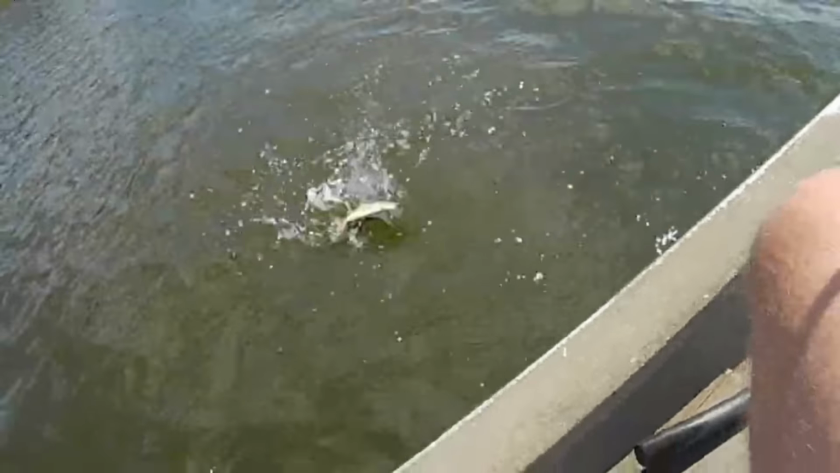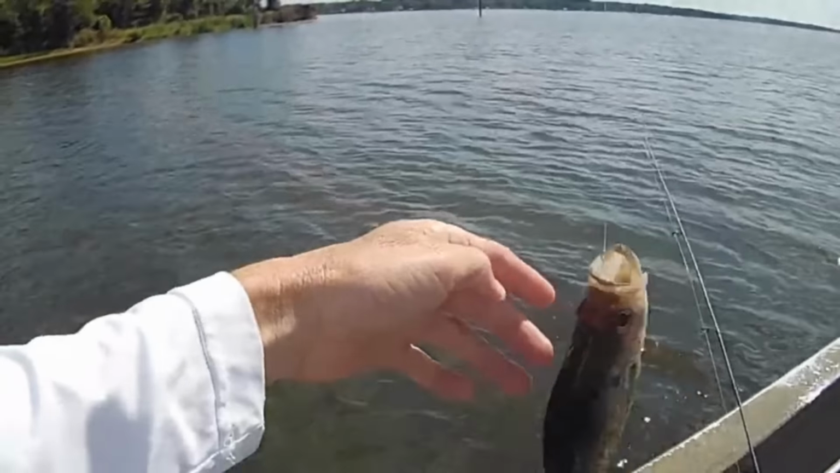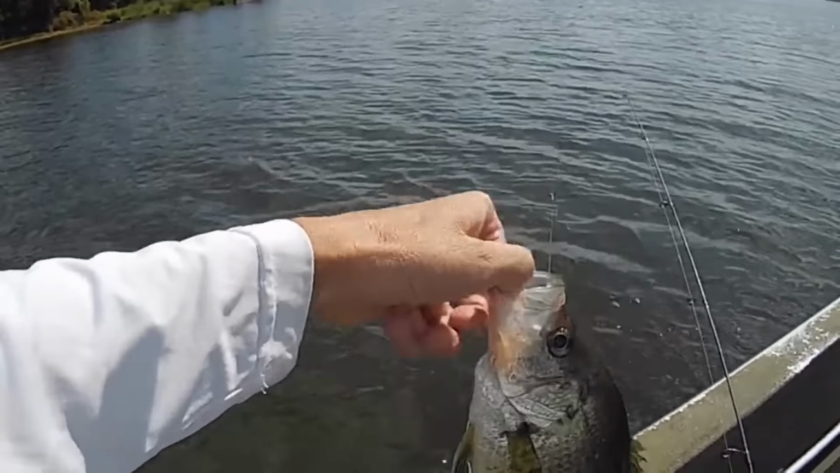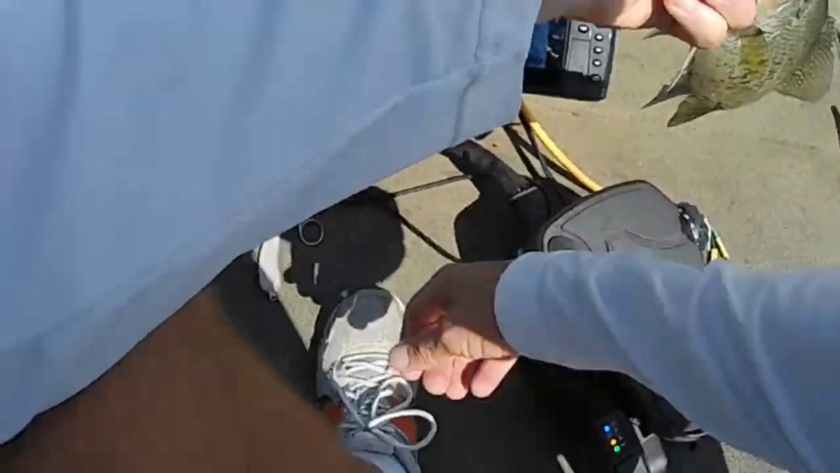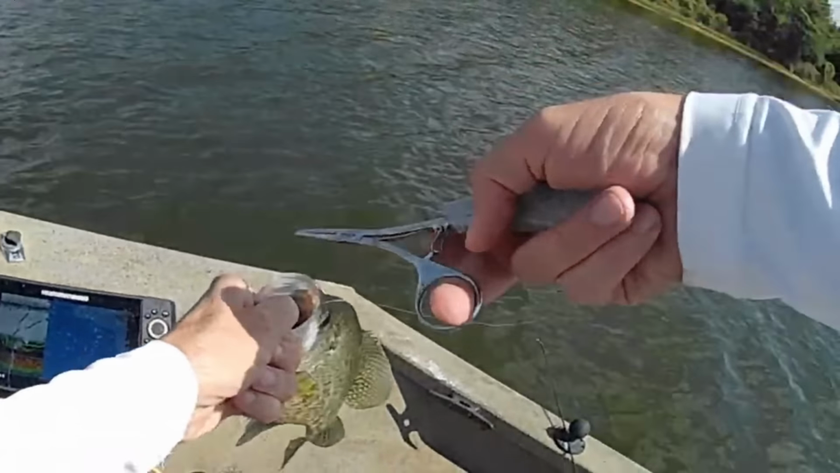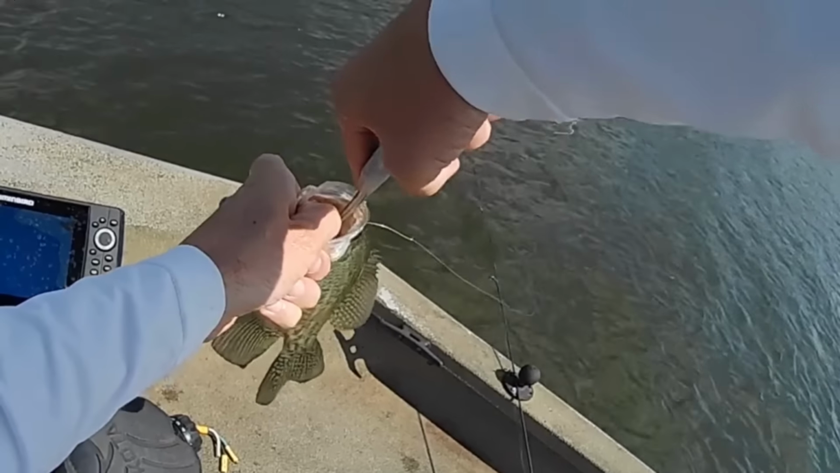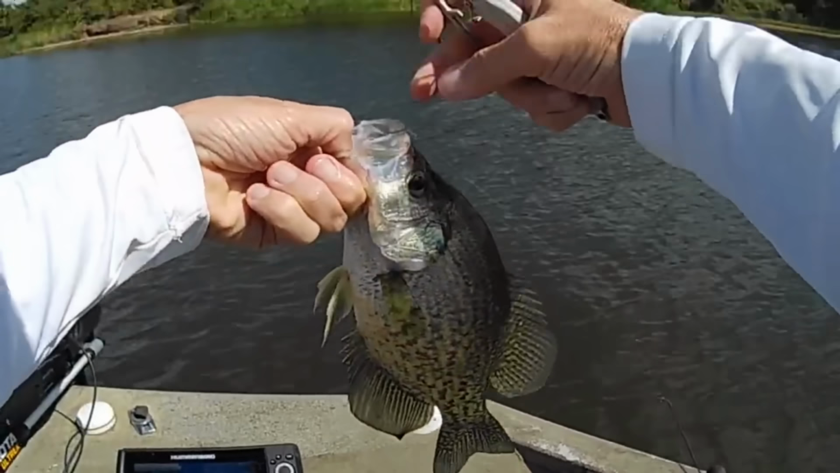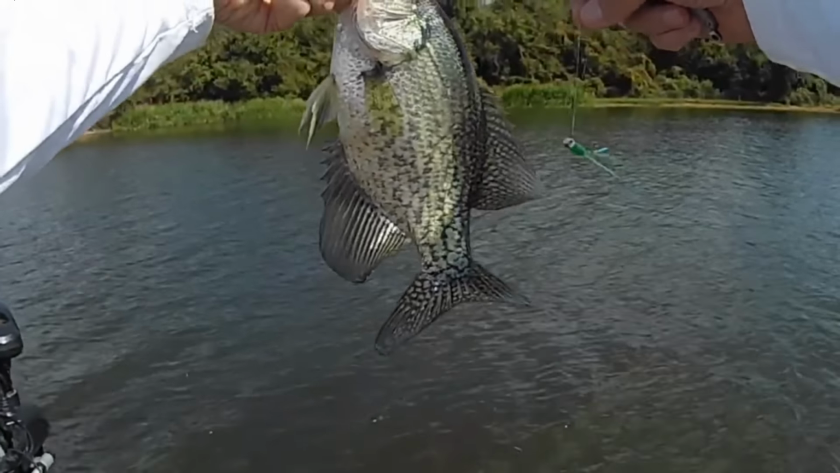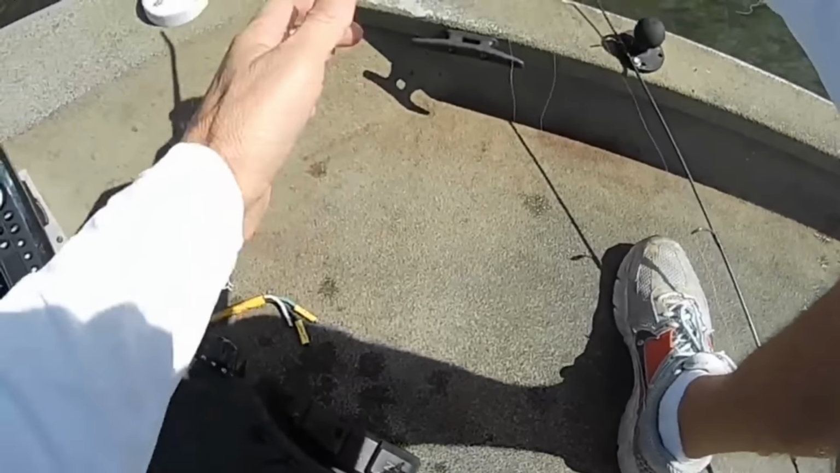Nice black one right there. Come here, you. Yeah. Nice keeper black crappie there. He hit it and man, knocked the fire out of it when he got it. Nice fish right there, buddy. Nice one. Get back in there.